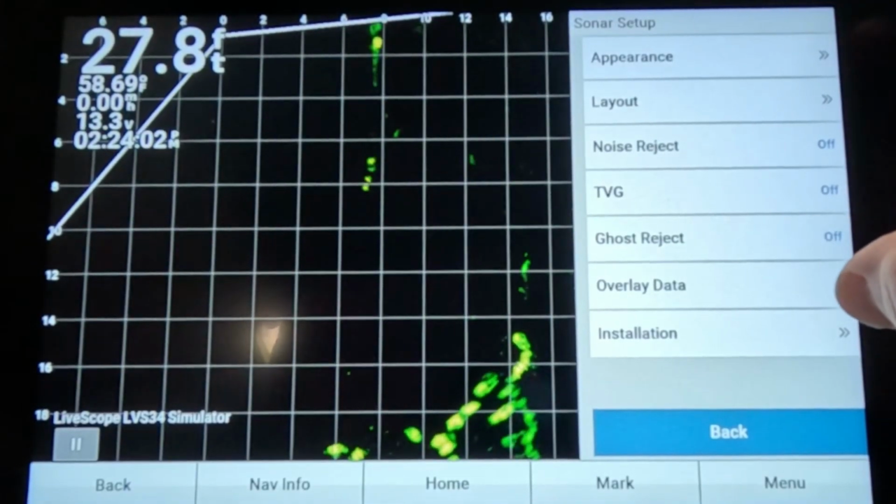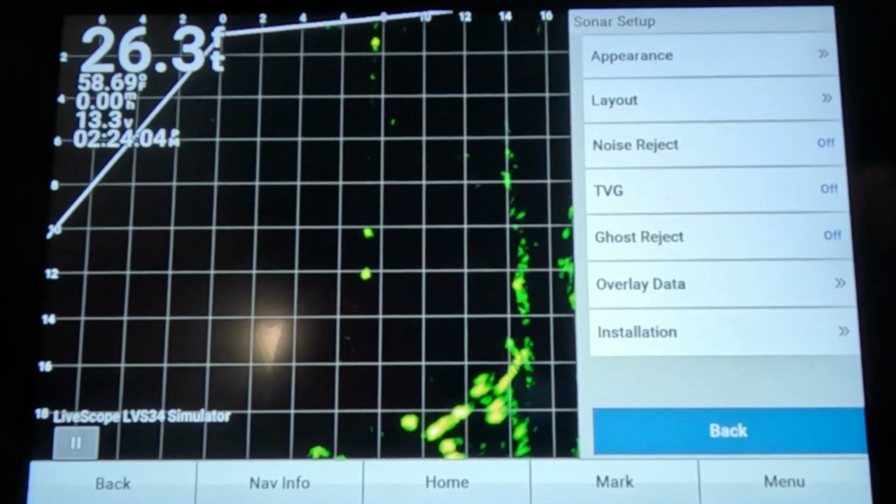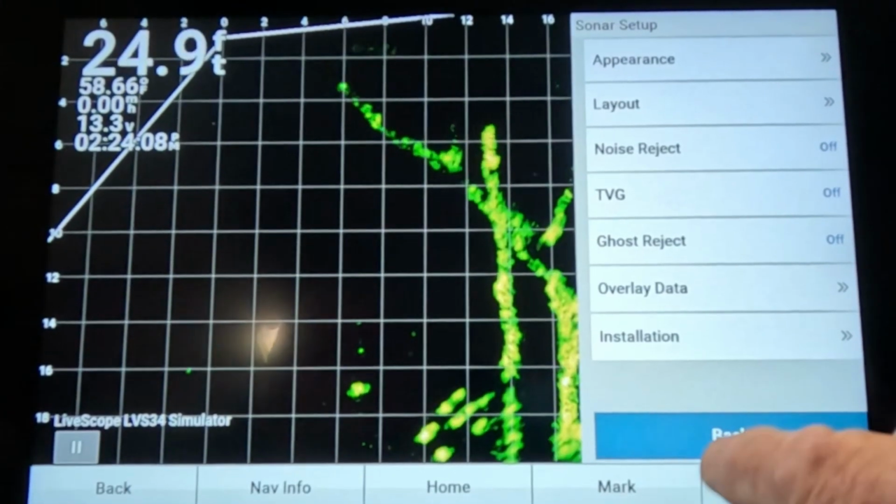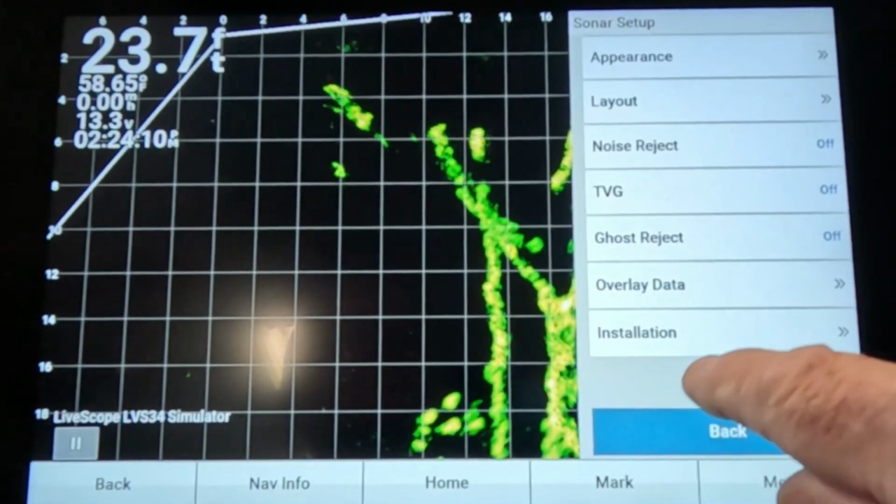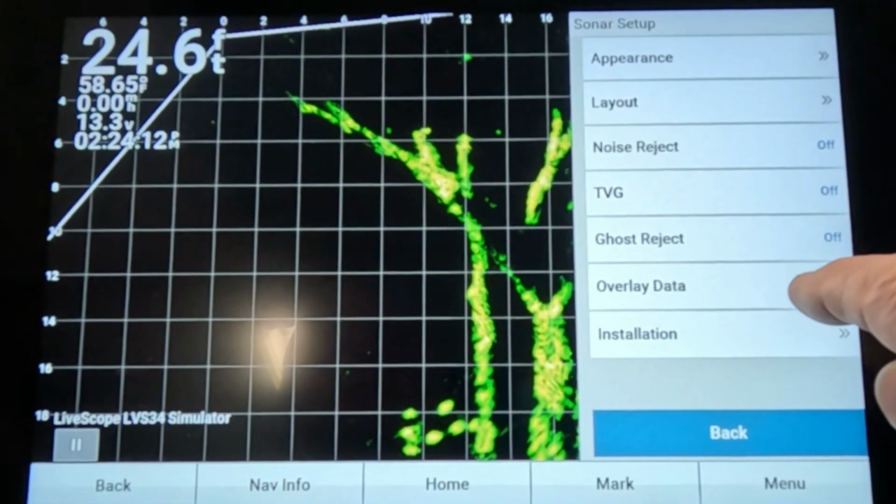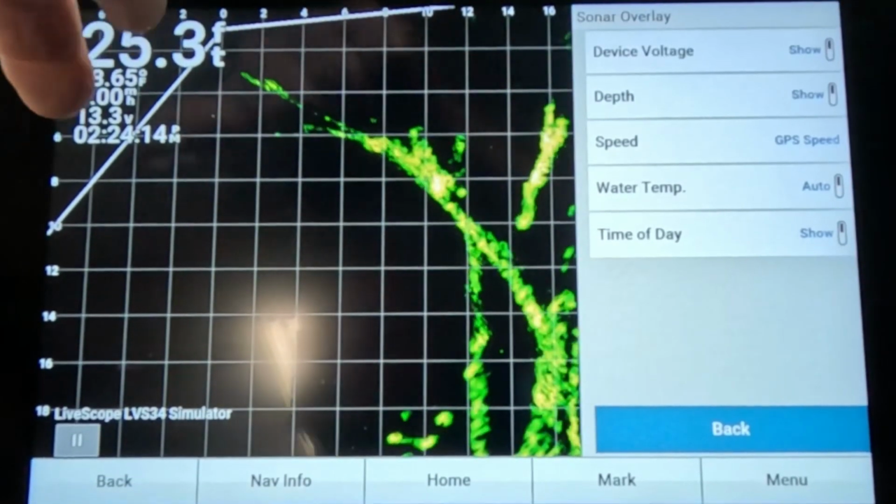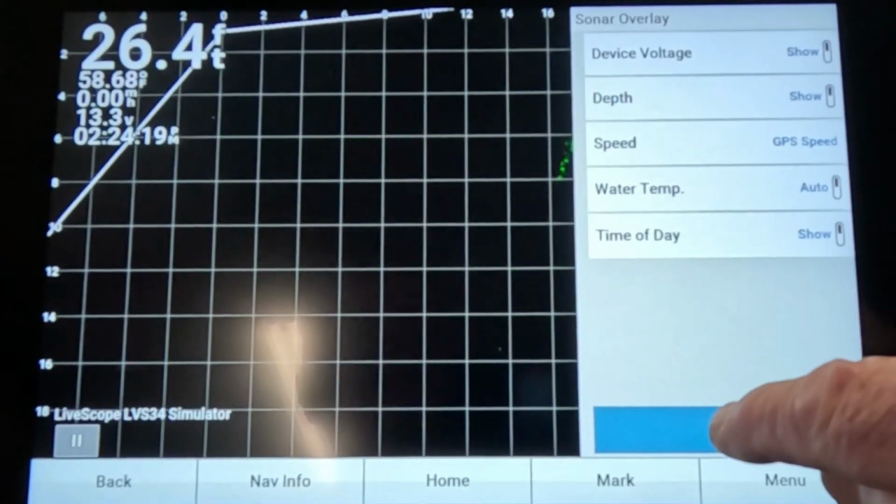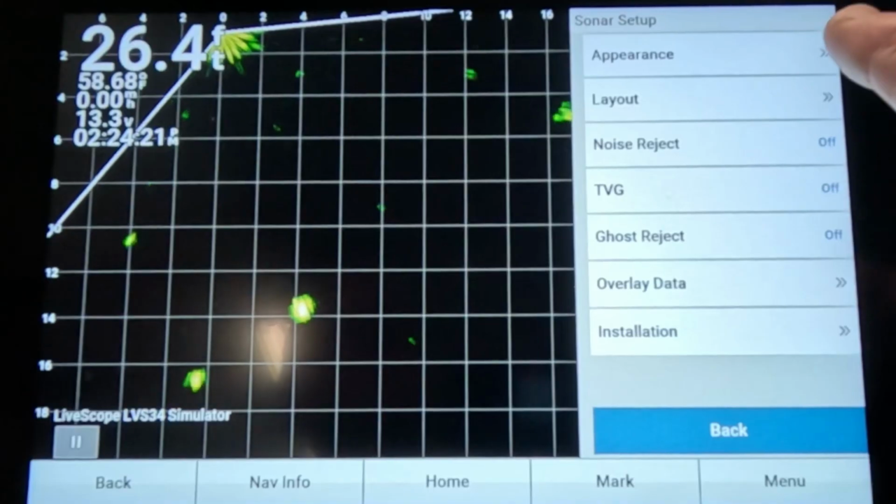I leave all the filters turned off that I can. I only turn the filters on when I absolutely have to have them. Nine times out of 10, I don't have to have them. Overlay data. I like this stuff on my screen. That's what this is. I like it on there. So I leave all that turned on.